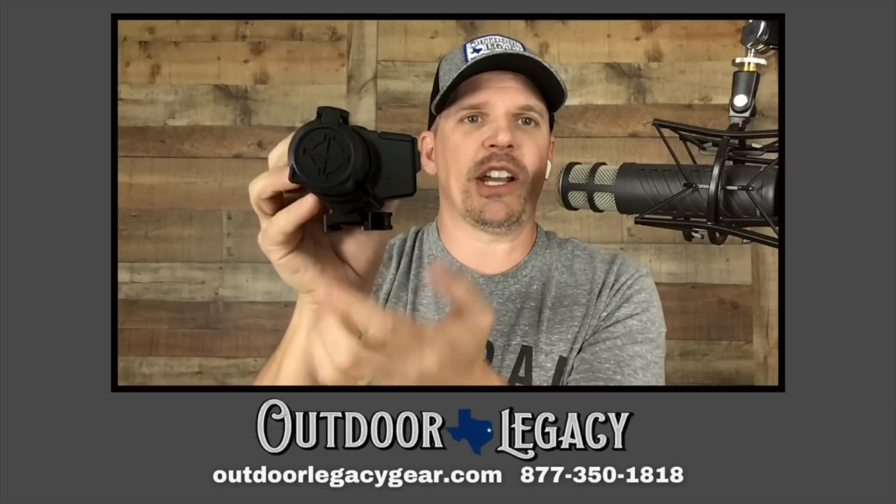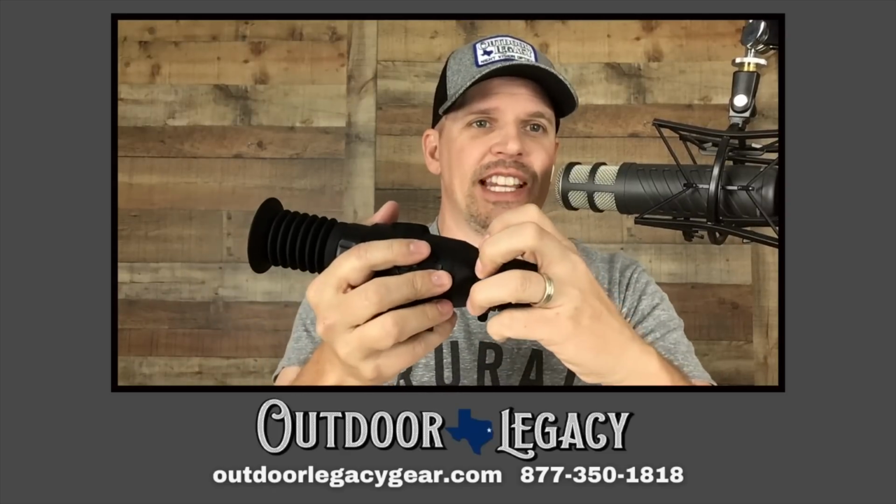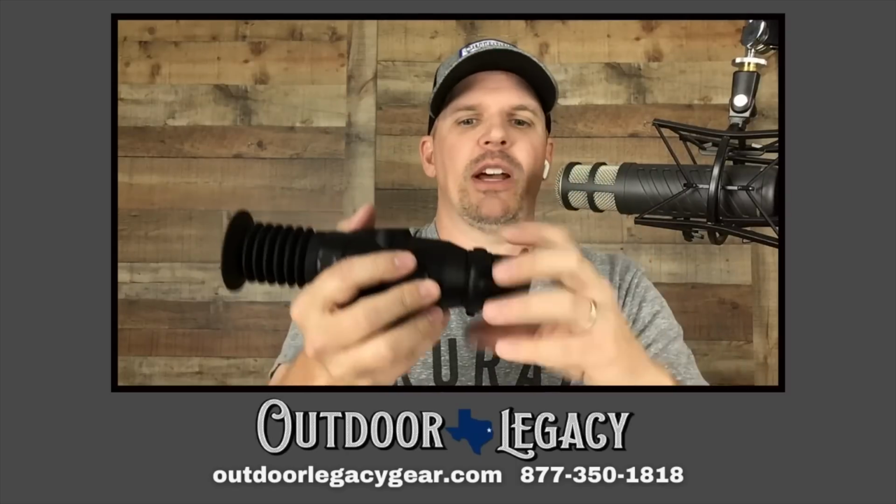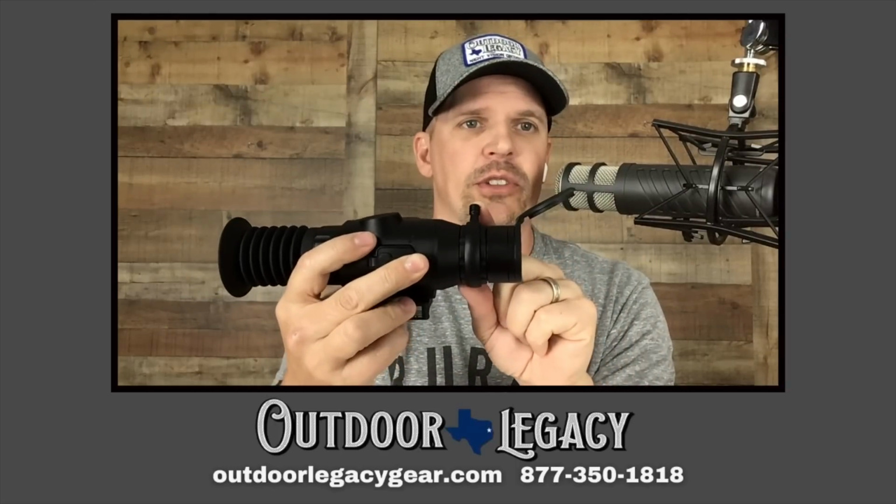Well, then when you went to go mount it on your rifle, that throw lever was hitting the rail. So if that happens, this is not super easy, but you need to pry this thing off, forward, and then move it up to the top. That's it. Just something to be aware of. We only had it on one unit. So it is obviously a focusable unit.